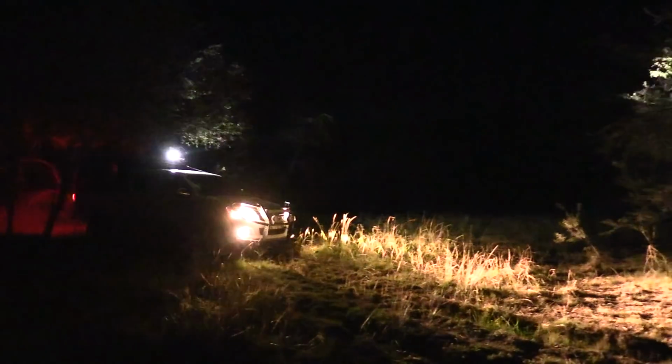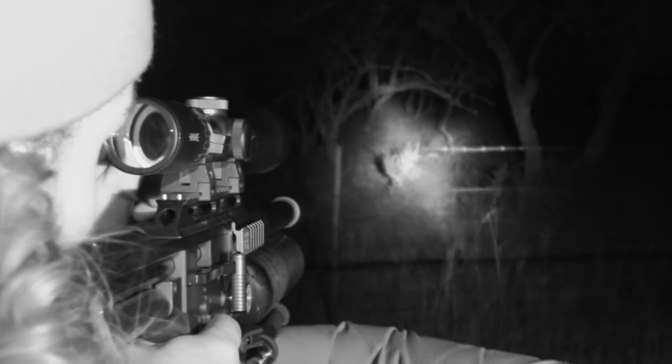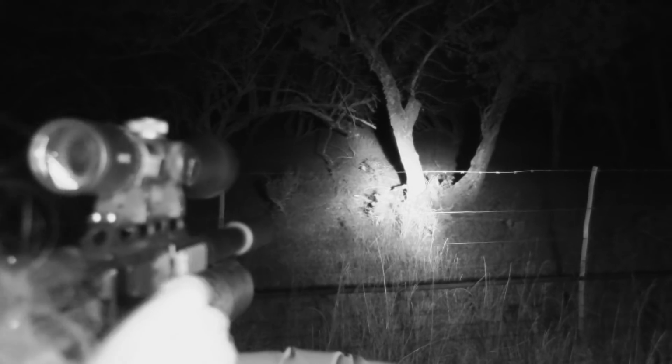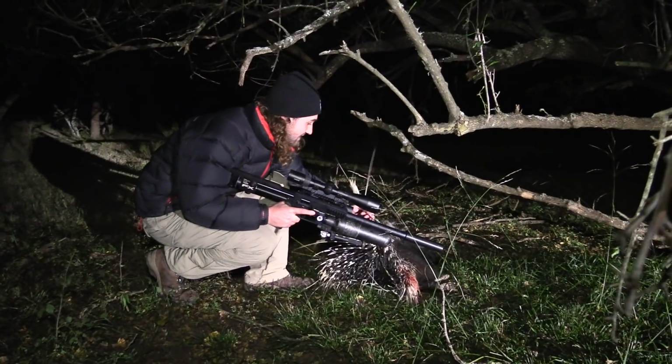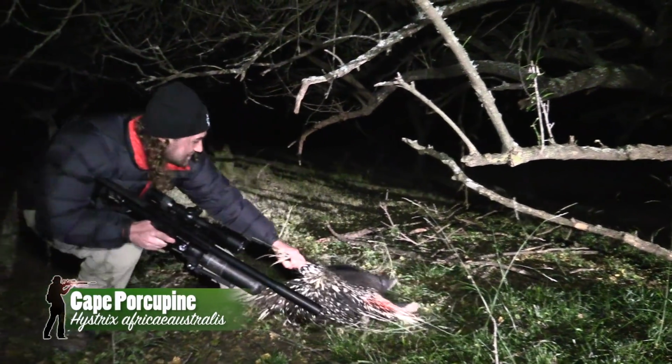A few minutes later, we are in for another treat. Tom, when you on him? Right on it. Yep, he's done. I cannot believe it. Second porcupine down. I cannot believe that we've seen two in the space of maybe 15-20 minutes. It's amazing. So very, very happy with that. Let's go pick him up. Another nice porcupine. Oh, this one's bigger. This one's a bit bigger.